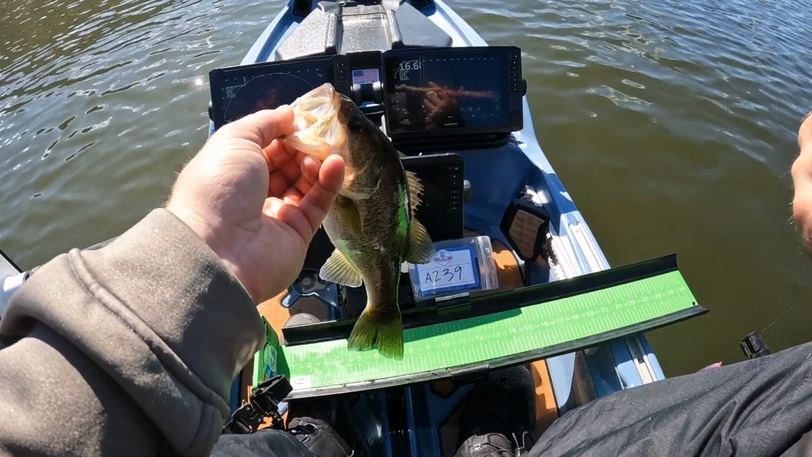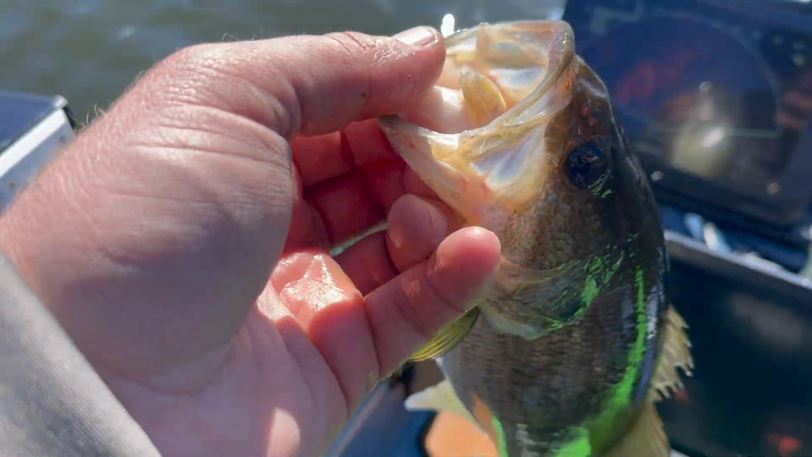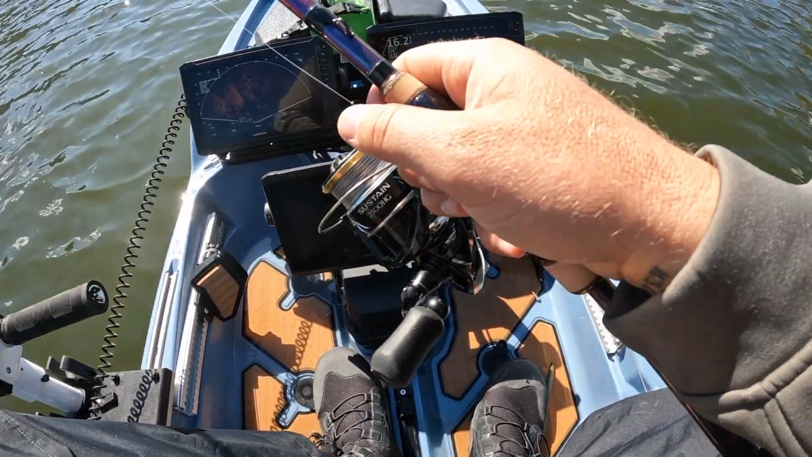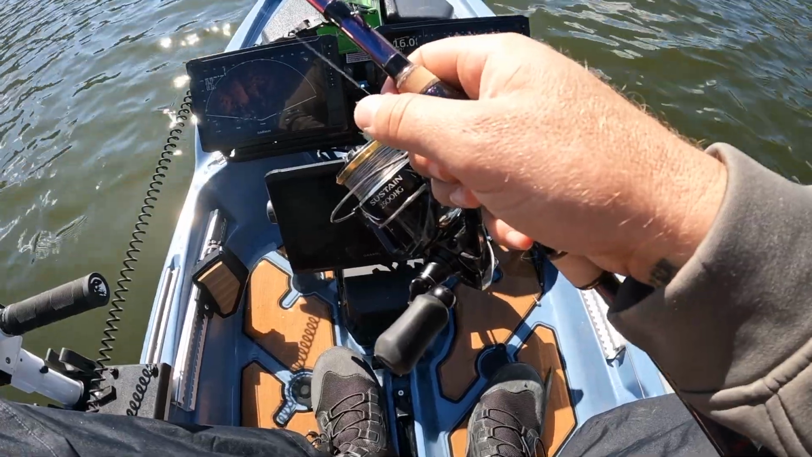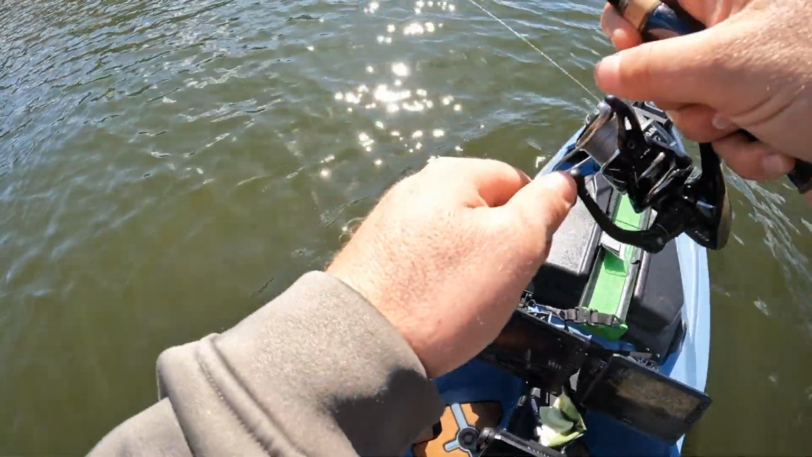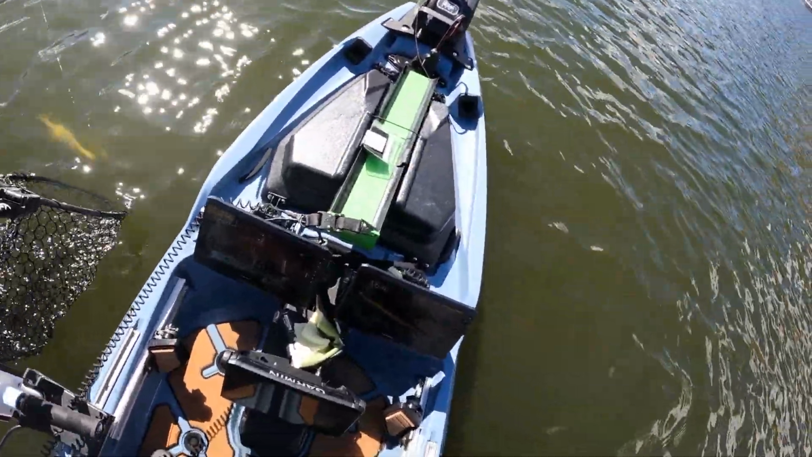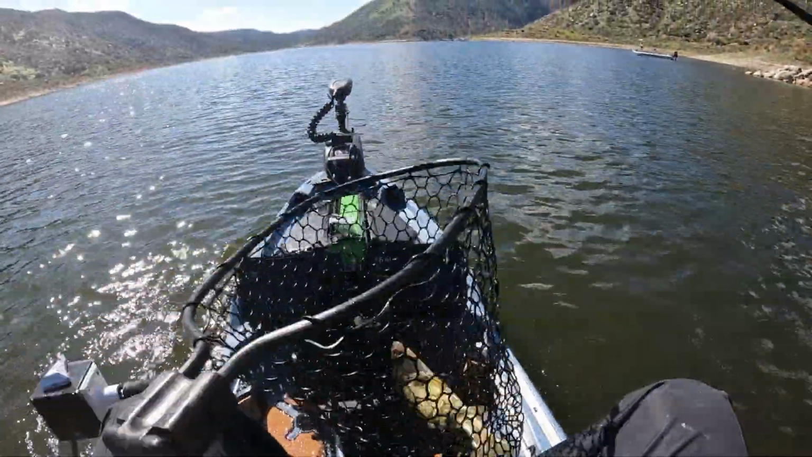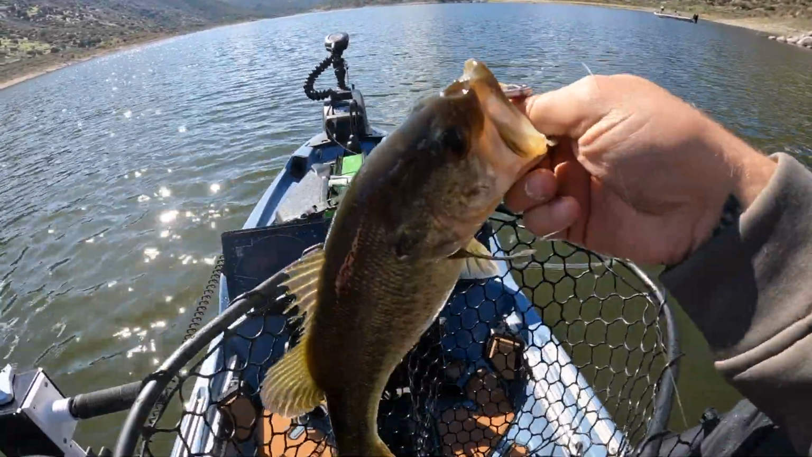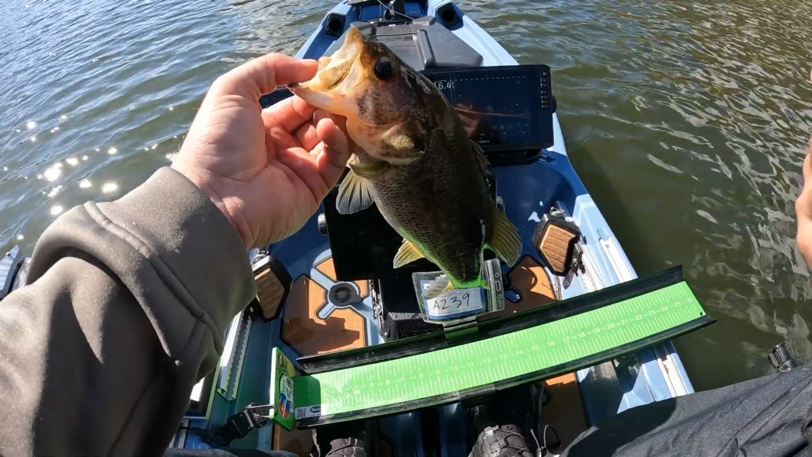First fish in the PWR, 12.75. Heck yeah. 12.75. Alright guys, 14 on the scope shed.